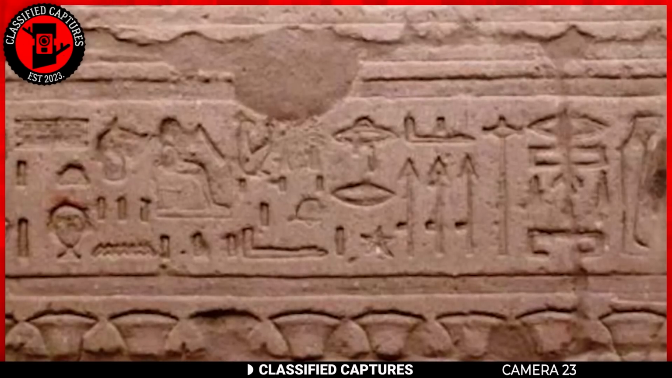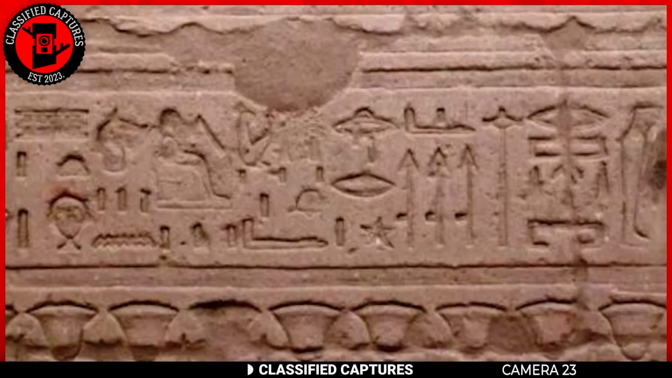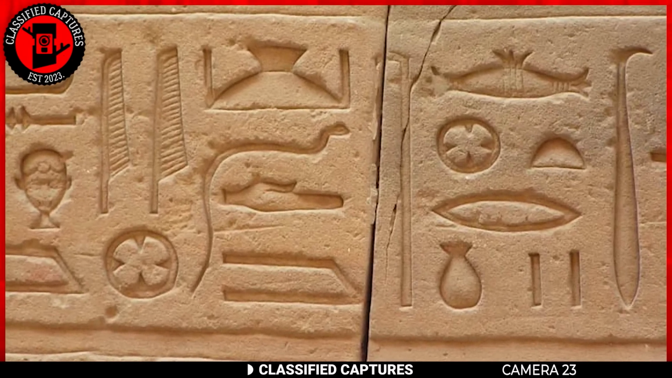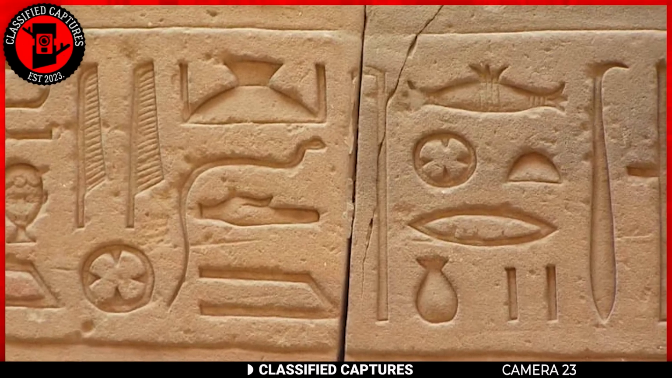Of course, there is no concrete evidence to support any of these claims, and the true meaning of these drawings remains a mystery. Nonetheless, it's fascinating to consider the possibility that the ancient Egyptians were far more advanced than we ever imagined, don't you think?